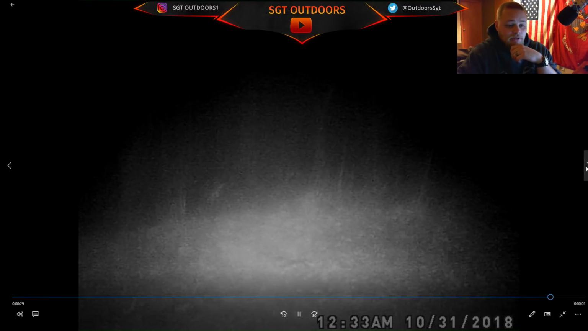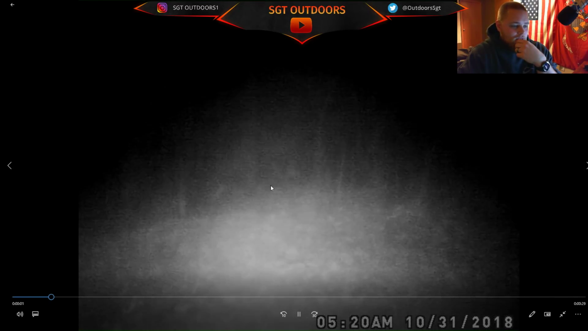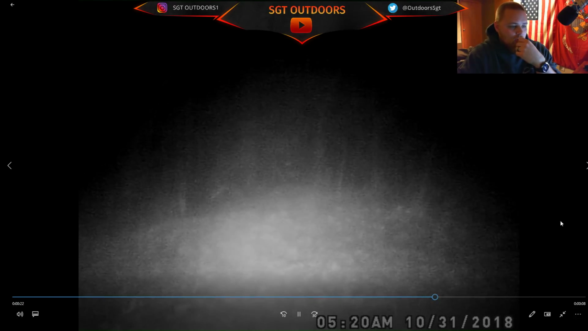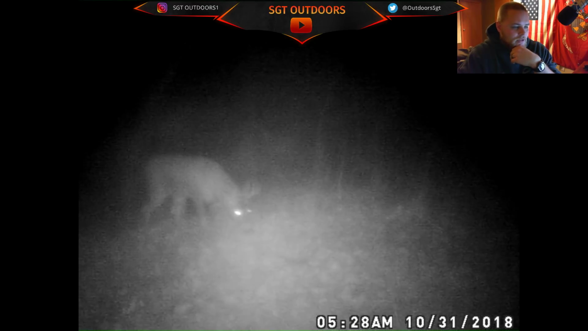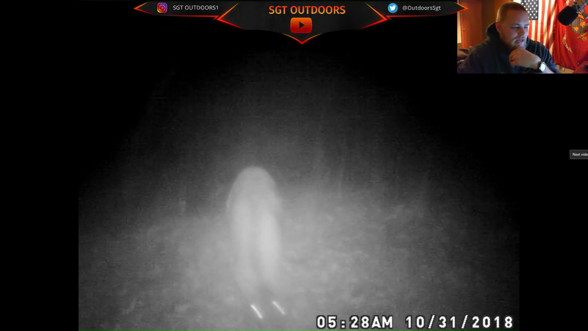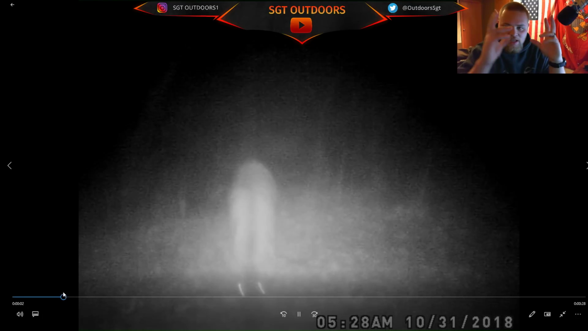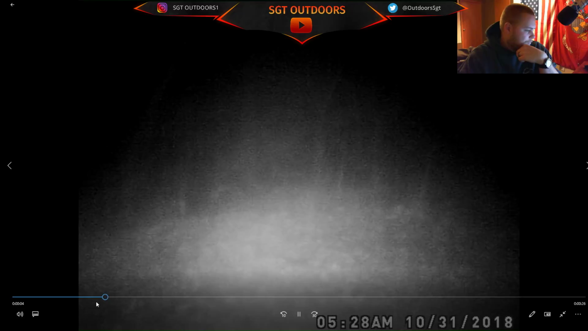The bucks are definitely up on their feet searching. I know that here in Wisconsin. You can't really see what's happening here, but pretty sure it was just a doe. That's what I'm telling myself anyway. And you got that little guy. I mean, he's not that little, but I think he's just that 8 that we had seen earlier.